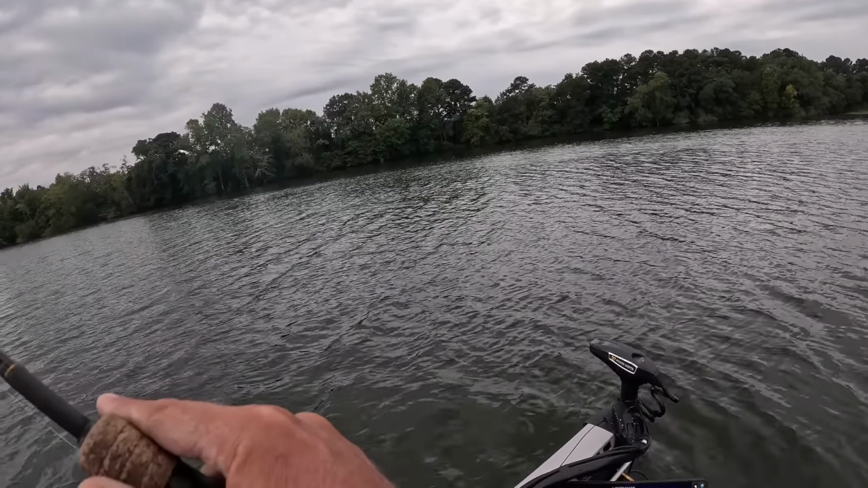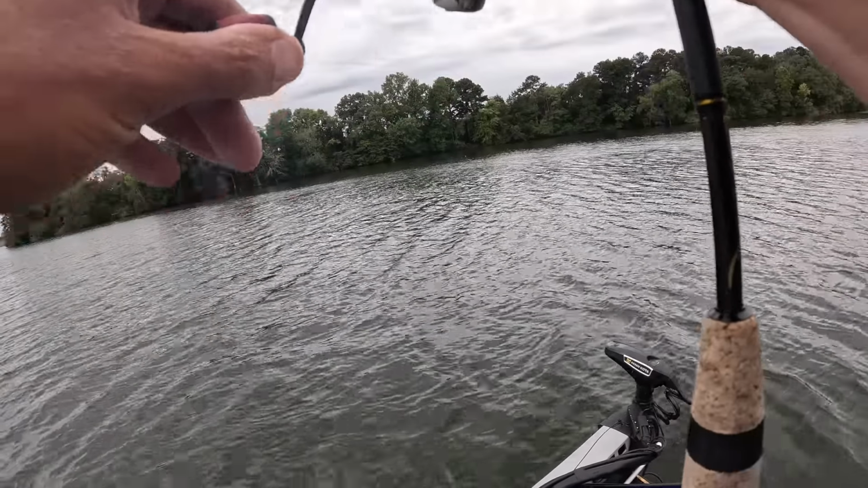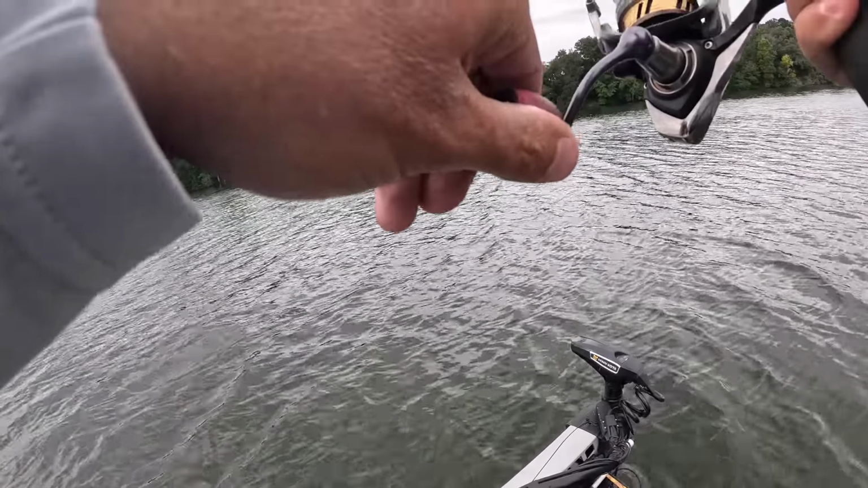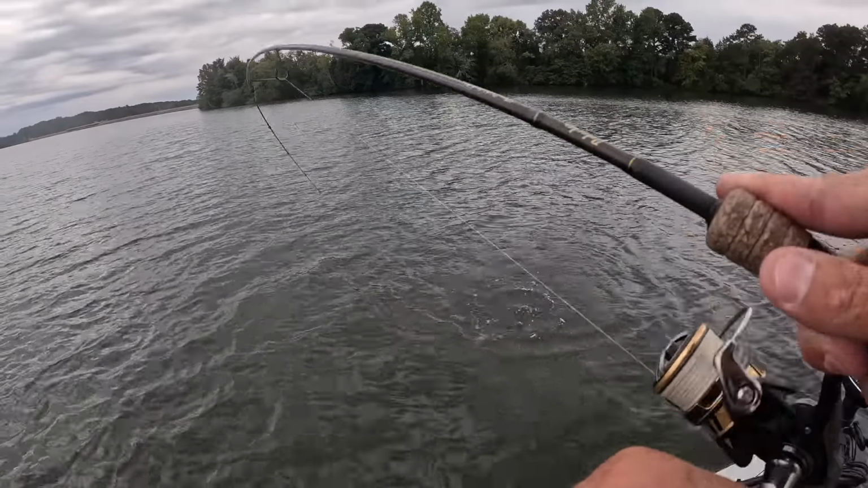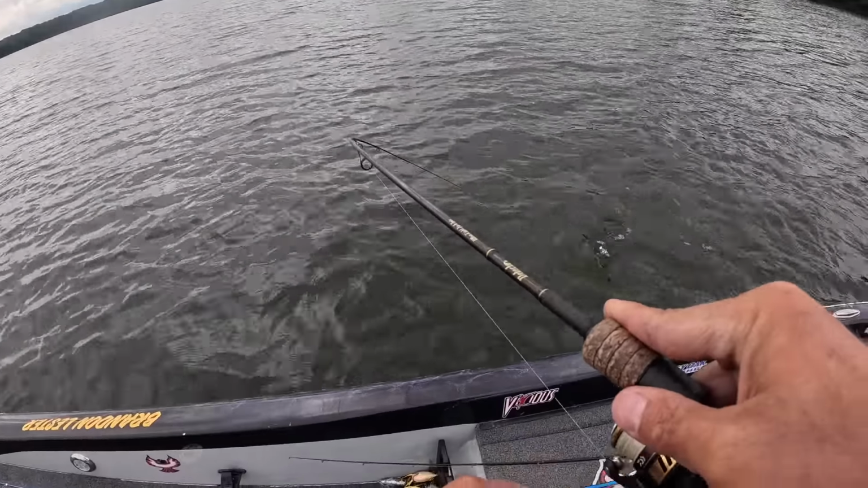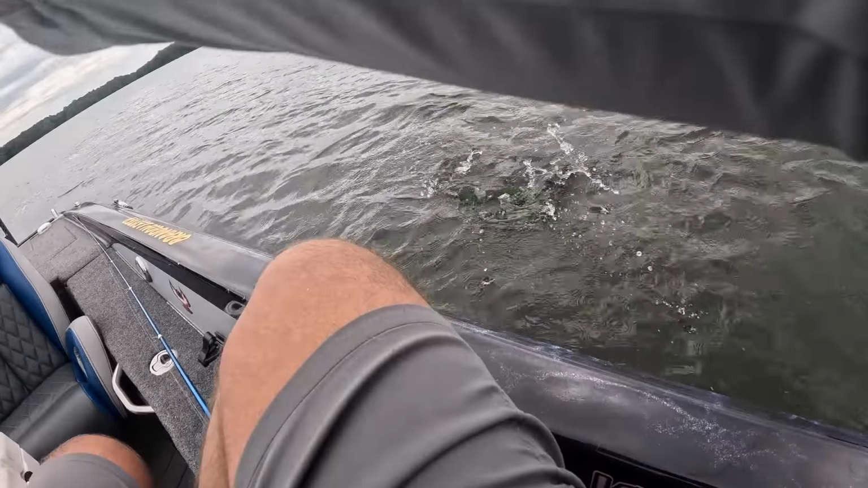Get it, boy, get it. There he is. Thump. That's another nice crappie, big black nose. Well, these are some good ones right here. That is a slab right there now. Come on over here, big boy. Come on over here.